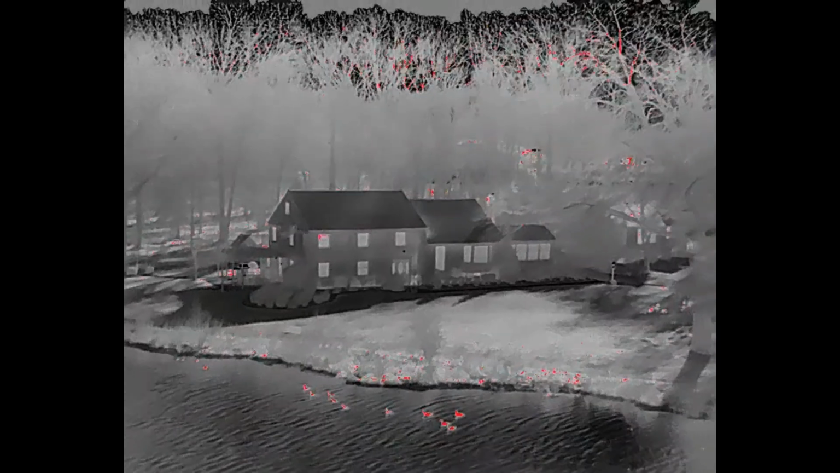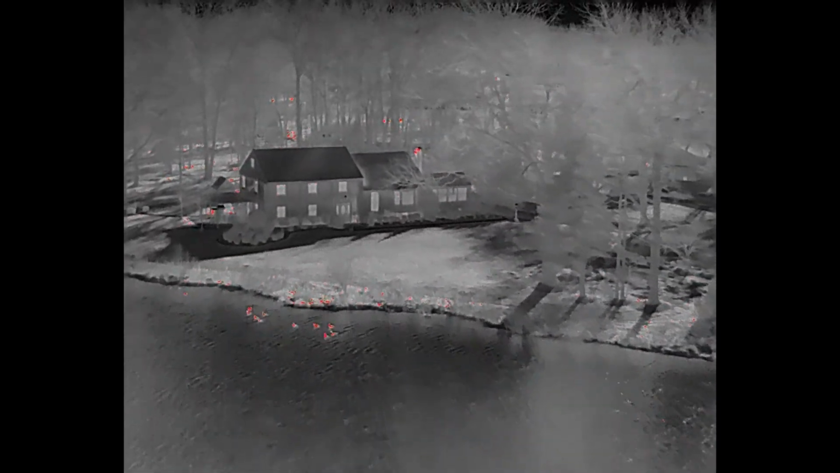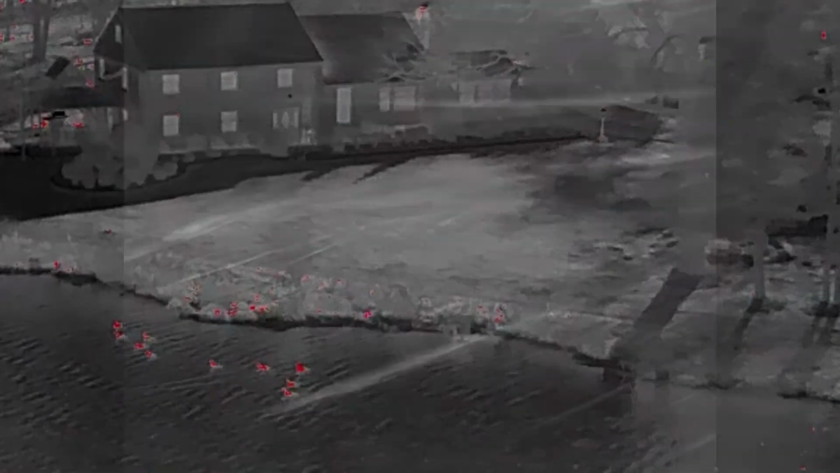Yes, we will. So here's a beautiful home on Francis Drive, and it's not lit up in red, and that's interesting. So we're just going to back up, and here we go. Are you ready? Here we go. Bam! And down goes Fraser.